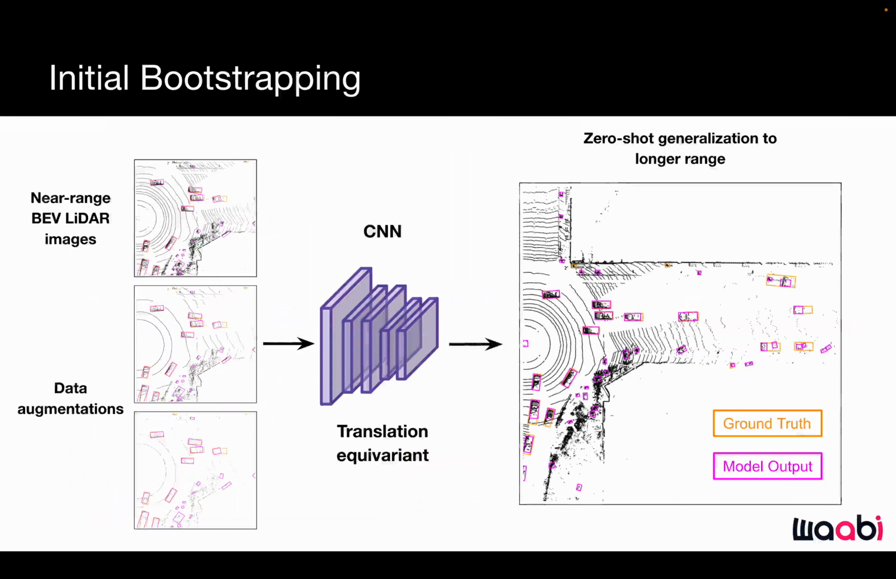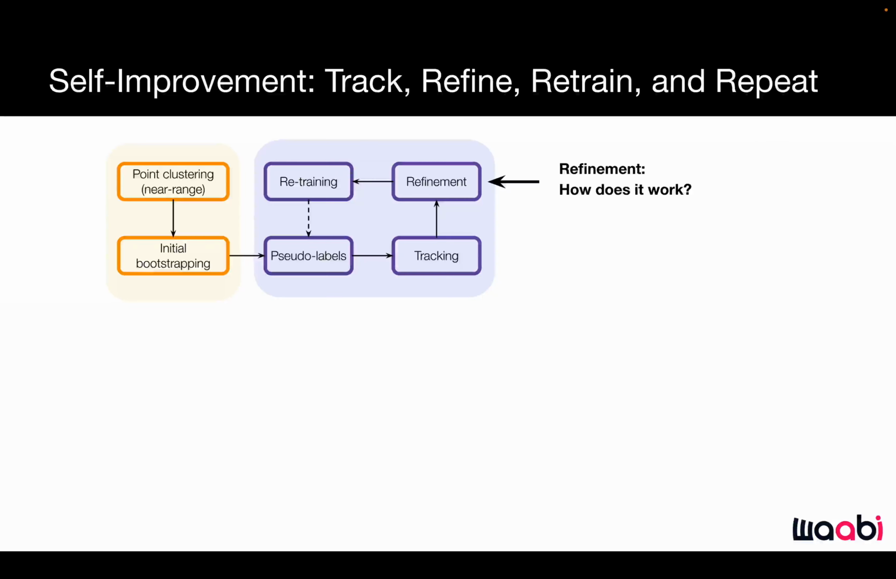Using those novel data augmentations, we train a ConvNet on near-range bird's-eye view LiDAR images, and then utilize the translation equivariance of ConvNets to achieve zero-shot generalization to longer range. The model outputs give us the initial round of self-produced pseudolabels before the self-improvement process starts.